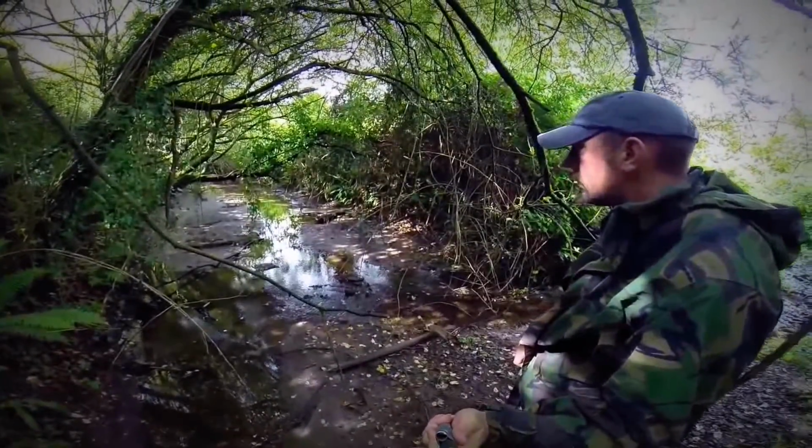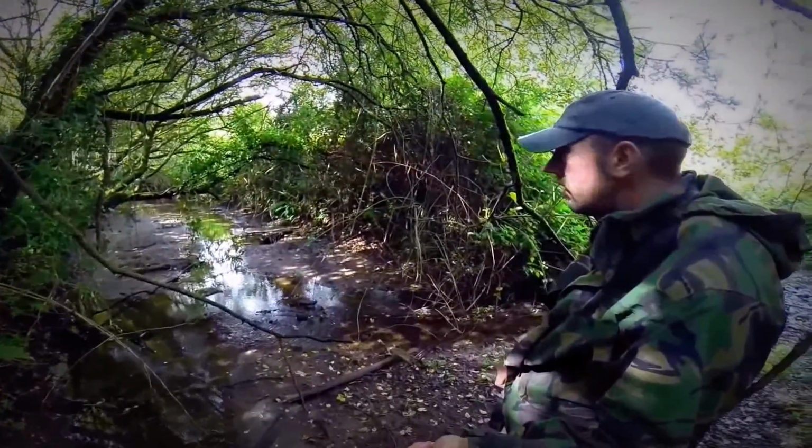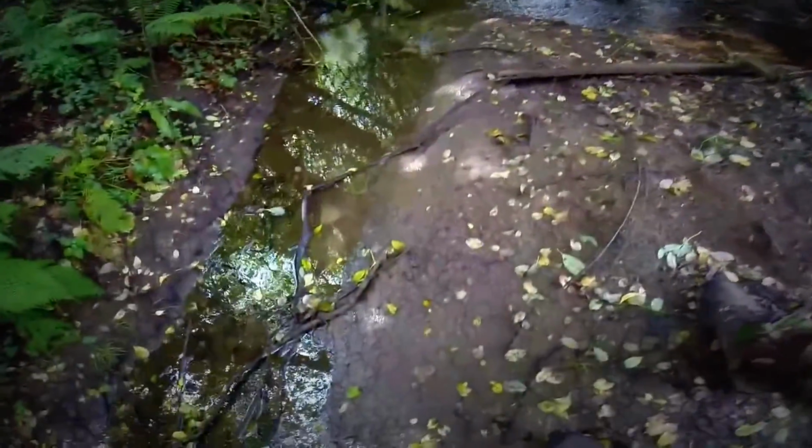The other thing is that there's another river joining it. What you need to do is be looking at the side of the river bank. Places much like this.